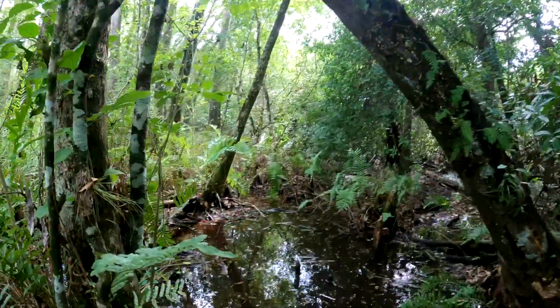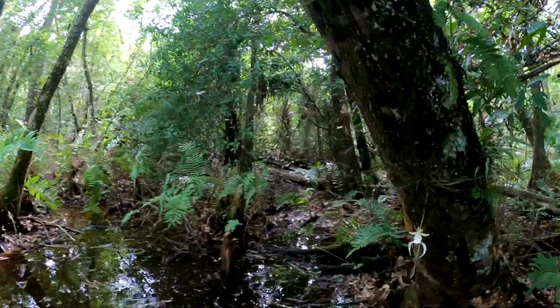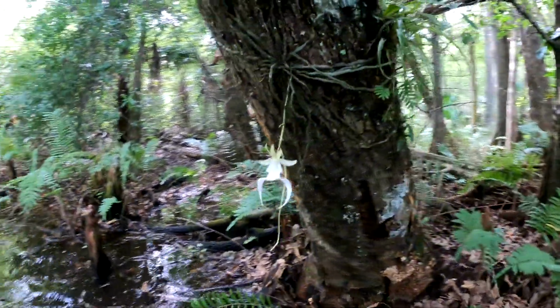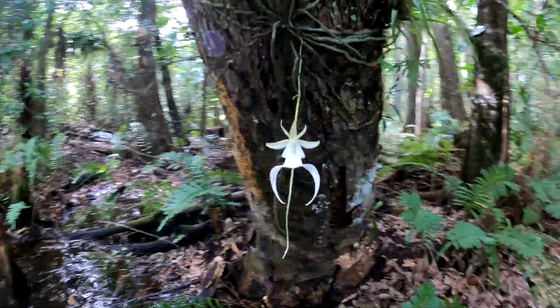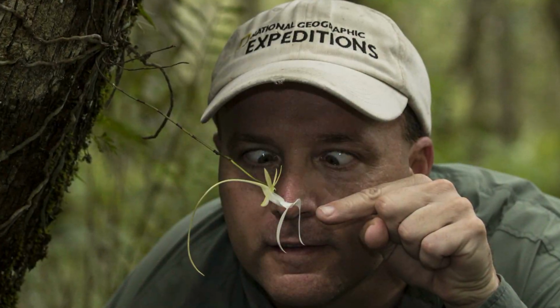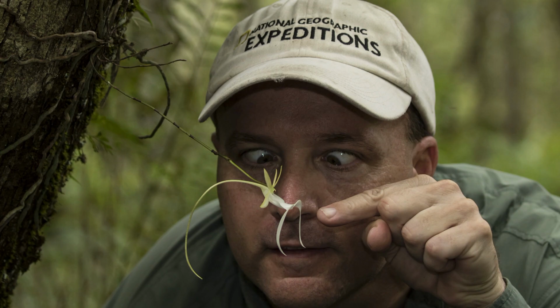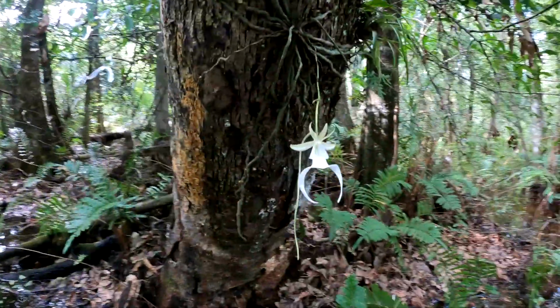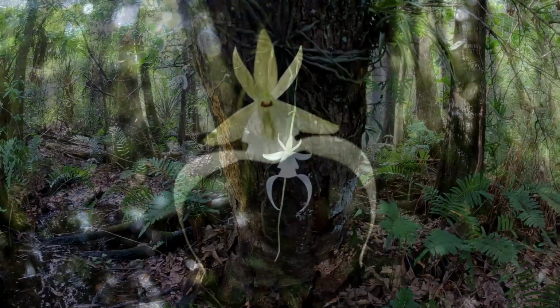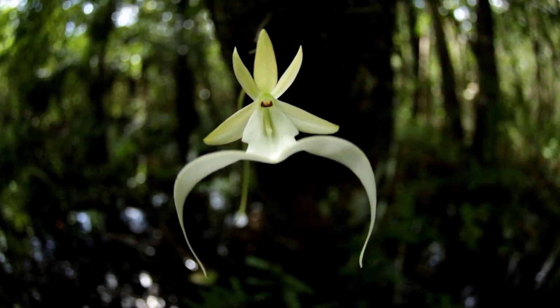We had to make a little pit stop. And by pit stop, I mean a 3-hour photo session with that guy. Oh yeah. This is one of my favorite ghost orchids. I found it in 2017. So I've been coming to it for 5 years, and it's had a flower every year. So this has been one of my favorite ghost orchids.